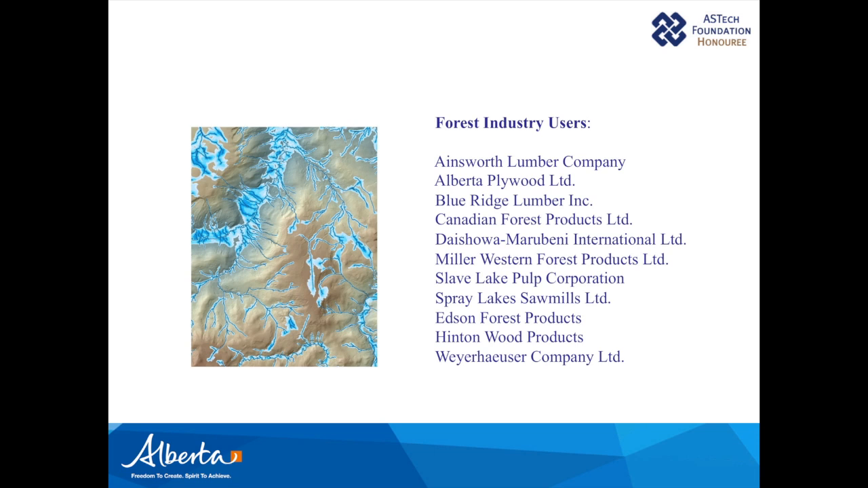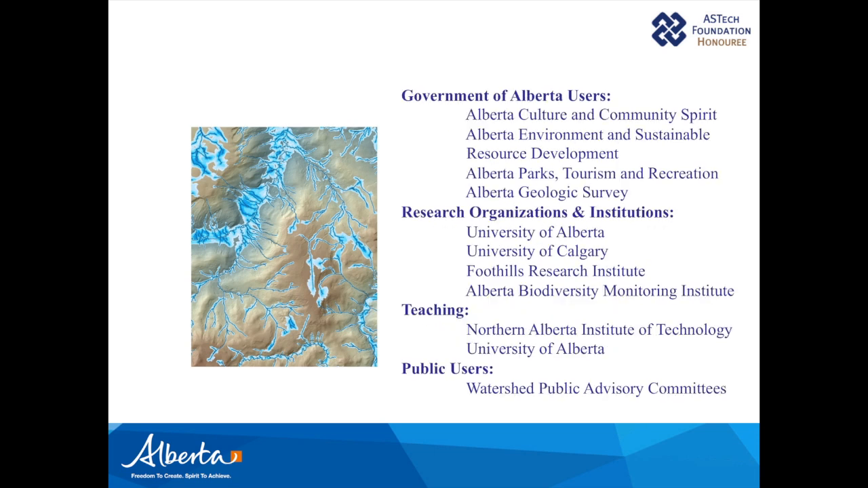Very quickly, some of the forest industry users. Much of this information has gone out to the forestry sector over the last couple of years to combat mountain pine beetle. We have also been sharing this data across the government of Alberta, the public service. So it's shared with Culture and Community Spirit, who use it in the historical mapping. My own department, Alberta Environment and Sustainable Resource Development. Alberta Parks, we'll hear this afternoon. They're actually one of the largest users of wet areas mapping in Alberta. The information has been shared with Alberta Geological Survey, and many of the different research organizations now in Alberta. It's taught to some of the undergraduates, and we have public users now.